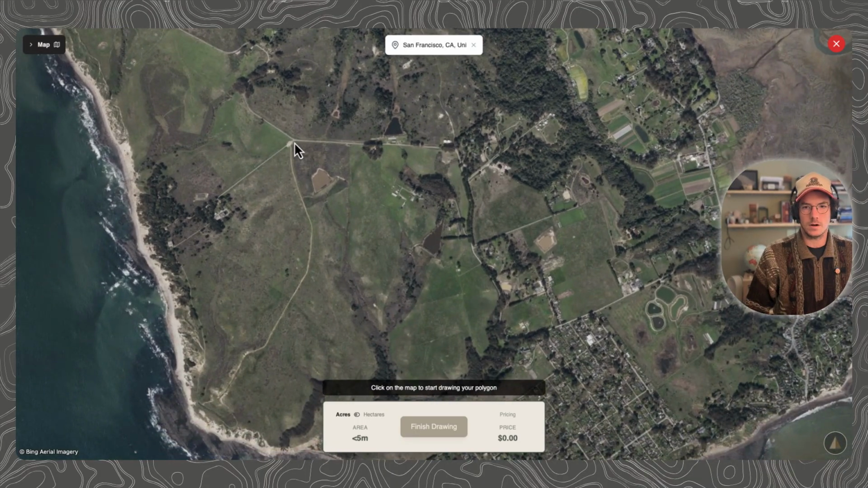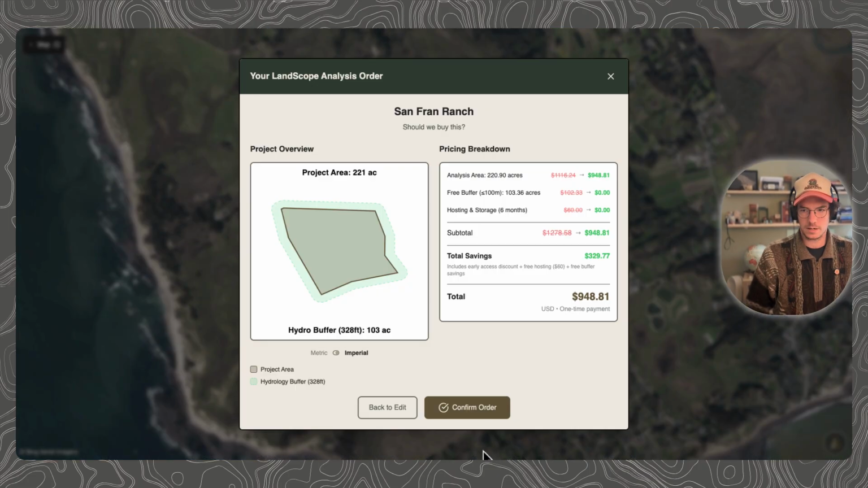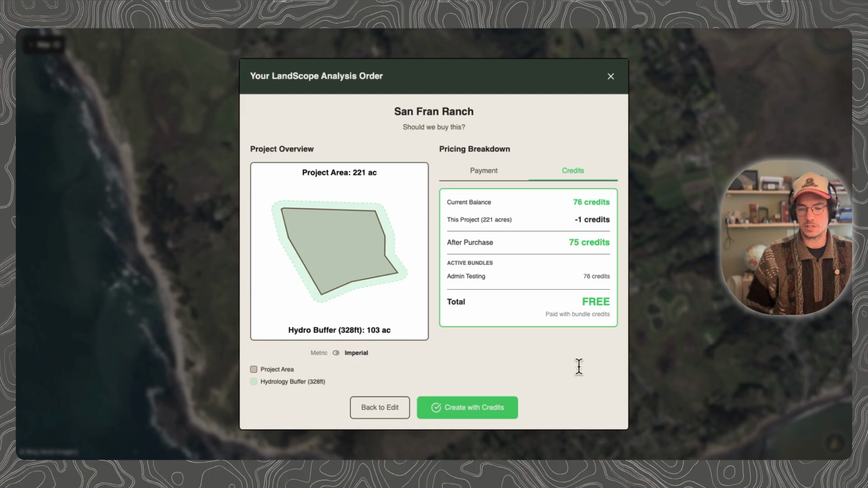See, this is already looking way different than Geoff Lawton's farm. So this is just a random area that I'm choosing to map out. Let's go down to here. Okay, finish drawing.